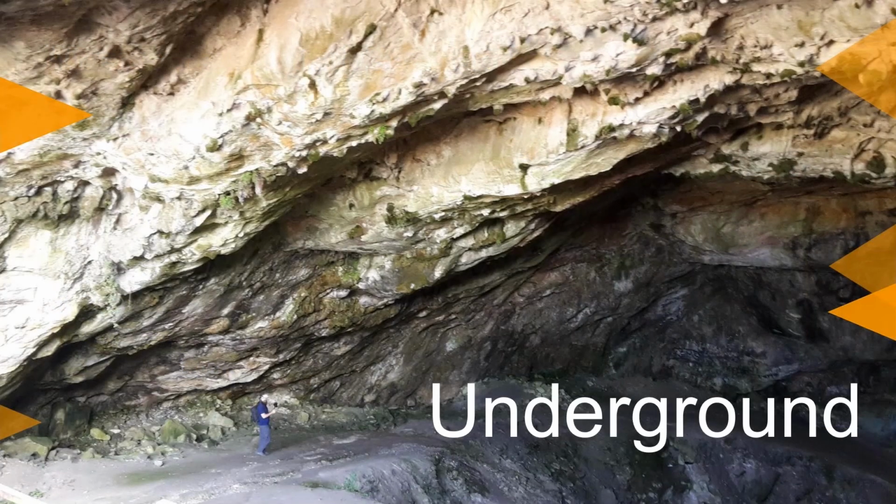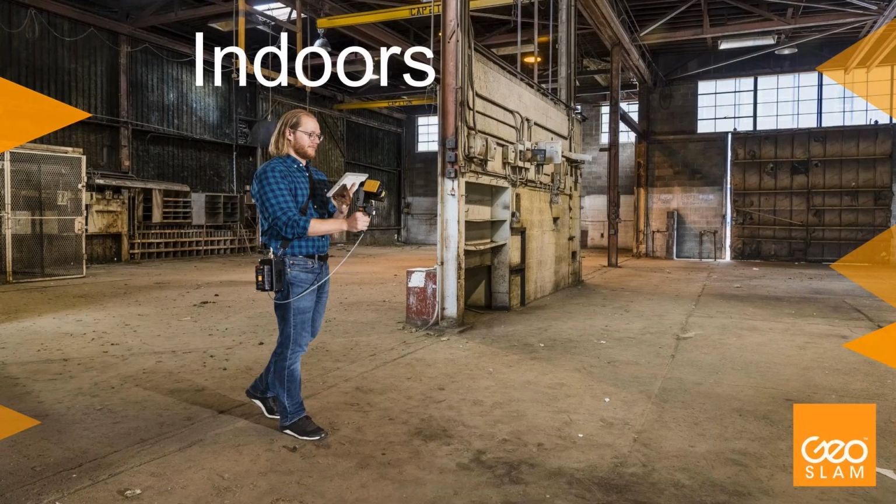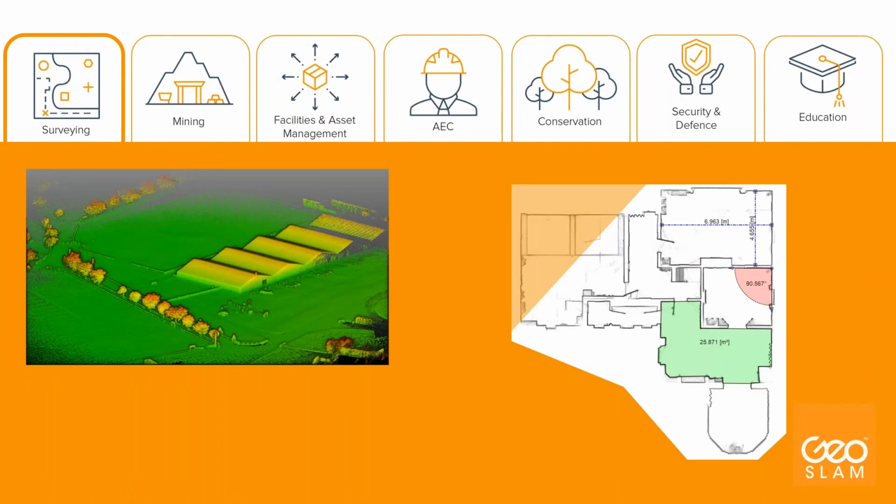So just a couple of examples of use. This is underground, in the air, or indoors. So looking at the main applications, as I said already, most of us are coming from the surveying industry. Most of our clients come naturally from this branch. So our survey and real estate management clients use our equipment for fast scanning to create inventory databases and floor plans.